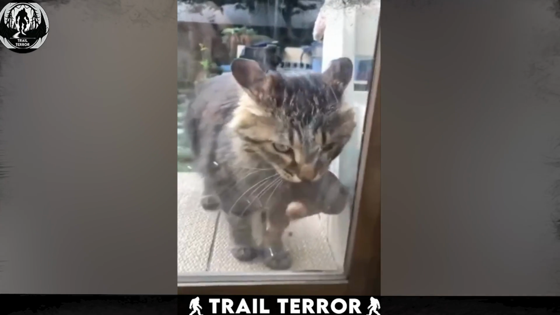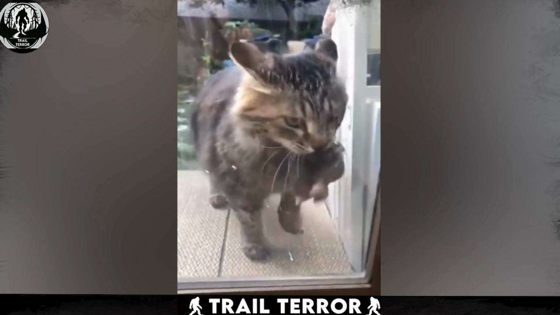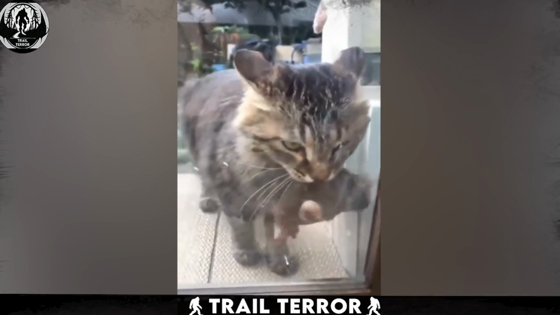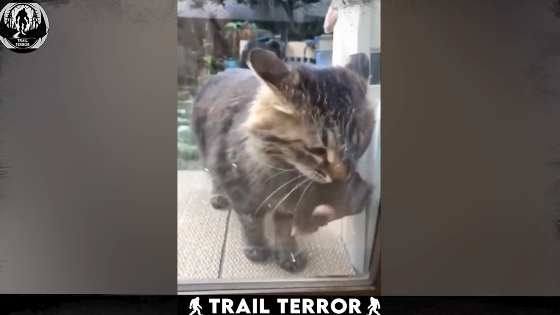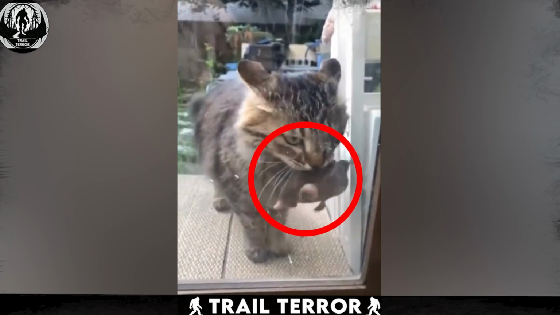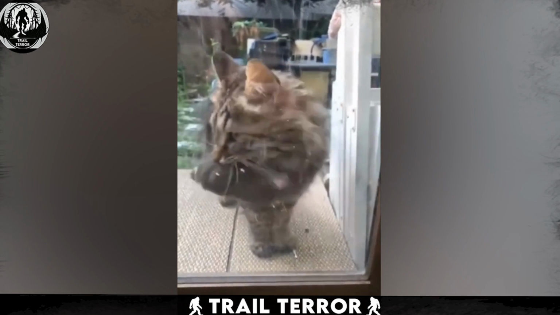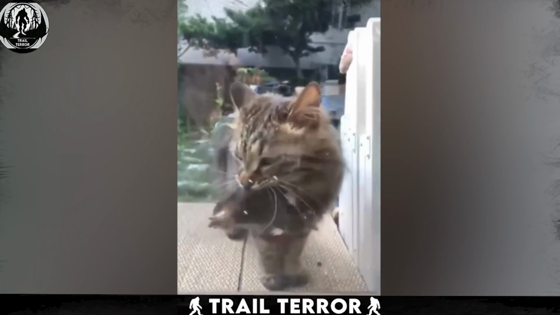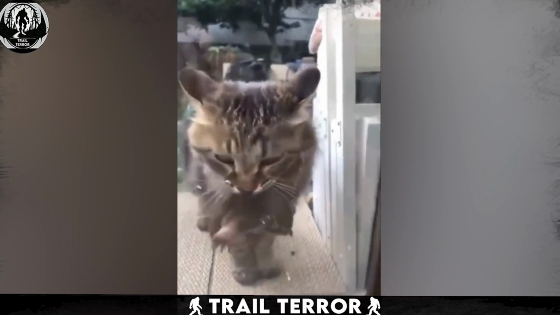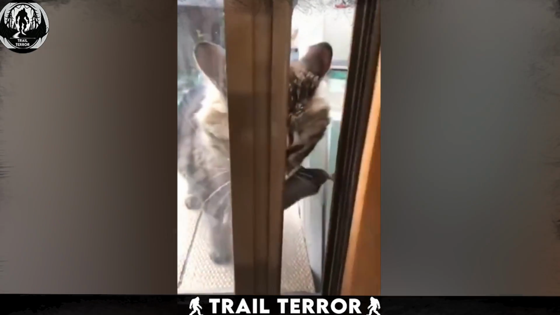The video captures a common yet charming aspect of feline behavior. It shows a cat waiting patiently outside the door of a house, holding something in its mouth. The cat appears eager to present this item to its owner, which is often interpreted as a gesture of gratitude or a gift, showcasing their natural hunting instincts.